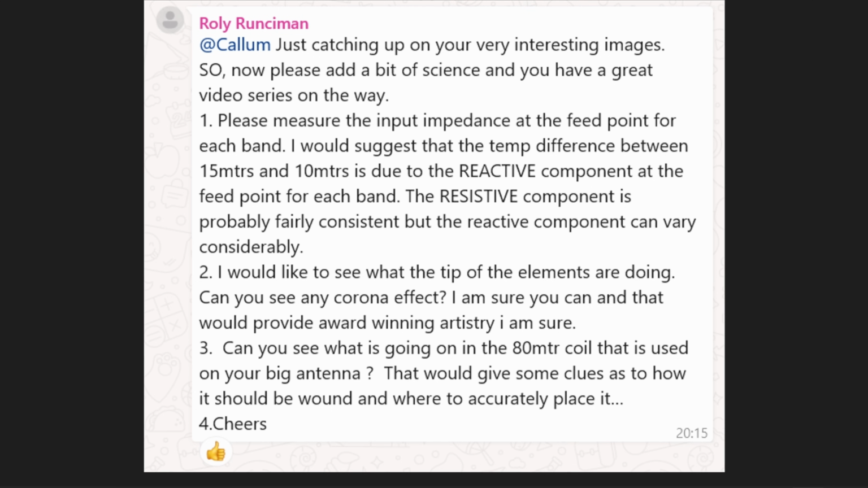And also, well, number 2, he says he wants to see what the tip's doing. You know, is there any corona effect and so on. And we have a coil at about 65%, 70% up a 12.4. Quite a deep coil to tune it for both 30 metres and 80 metres. And in fairness, he's got a point there. On 30 metres, are we getting RF coming off the top as well? All right, so we might be able to detect that.